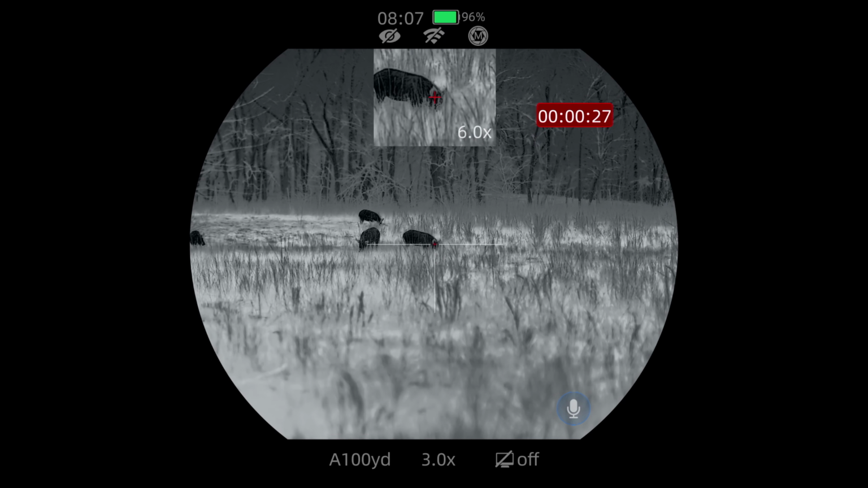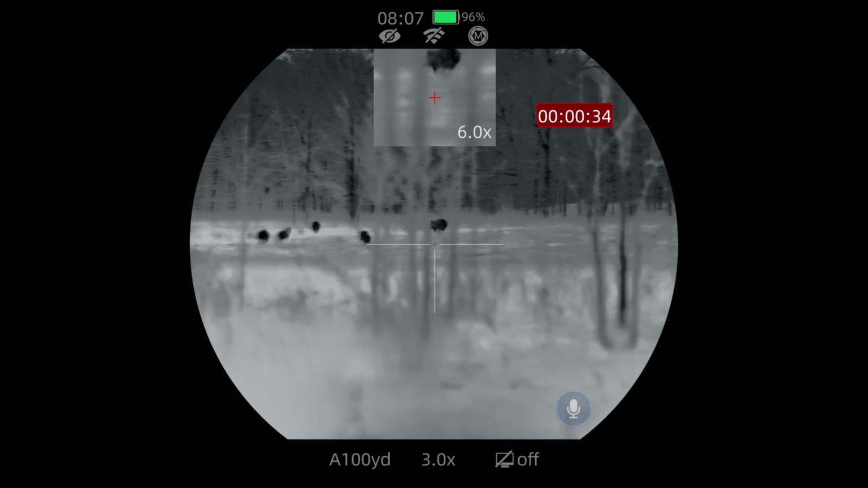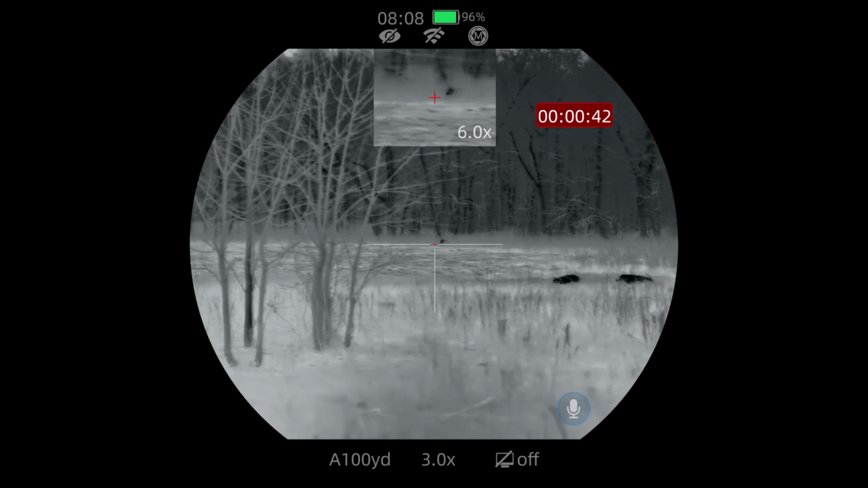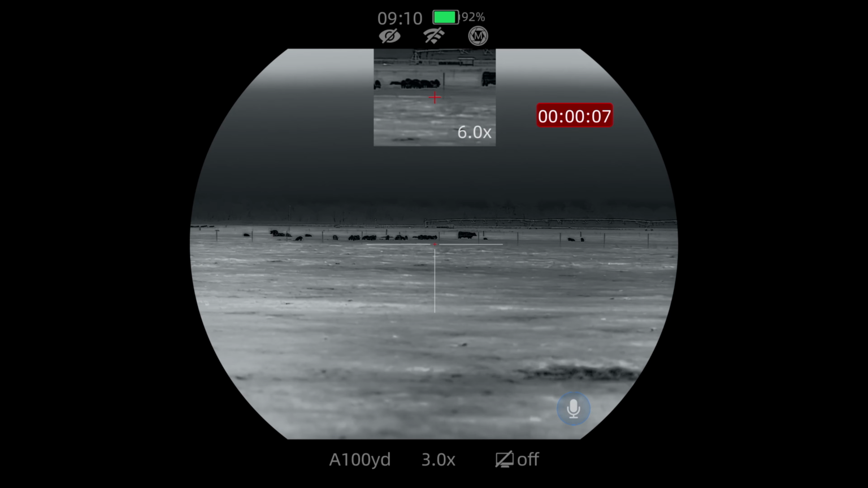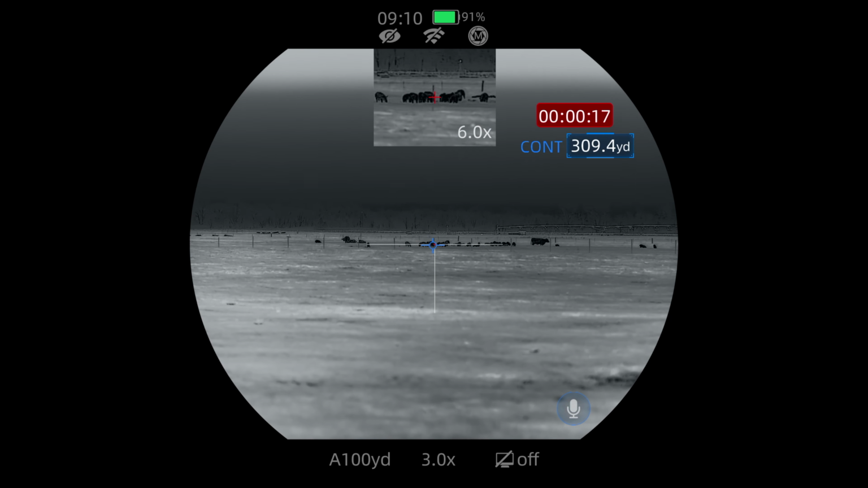You ready? Yeah. 3, 2, 1. Yeah. I'll tell you right now, 300 yards.